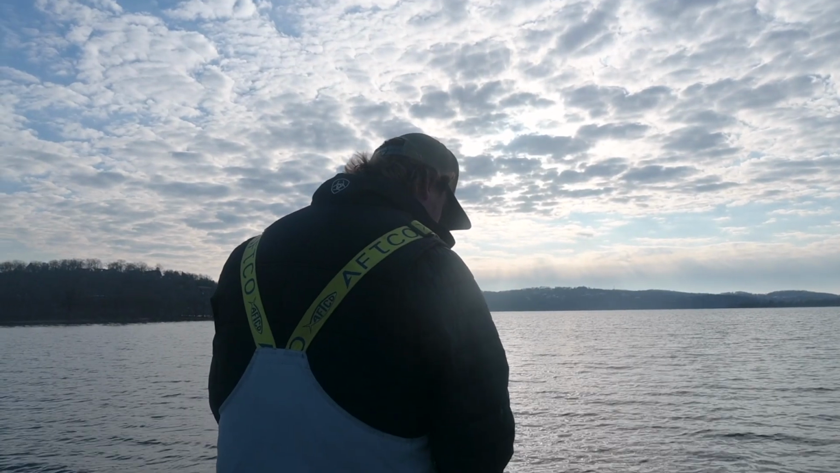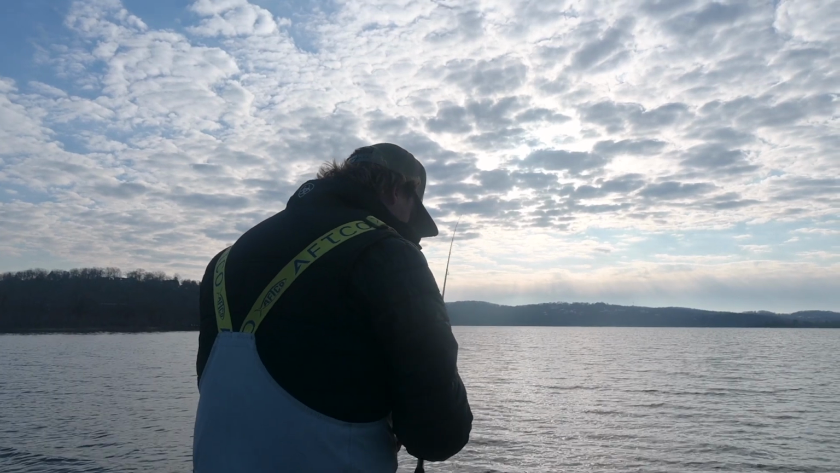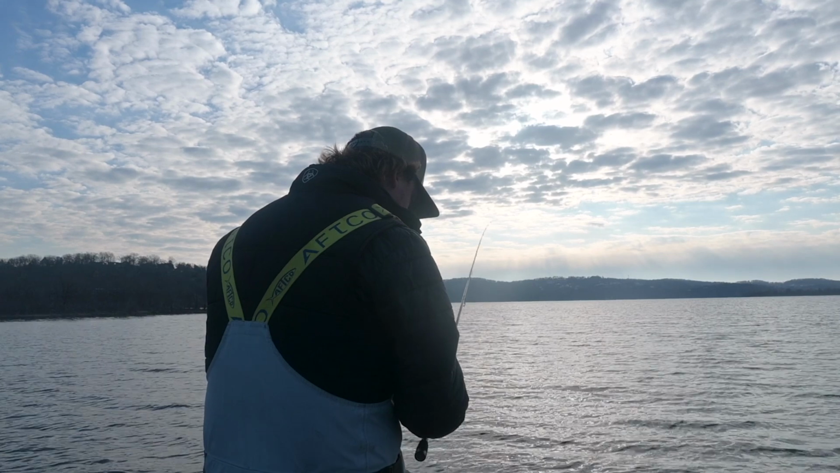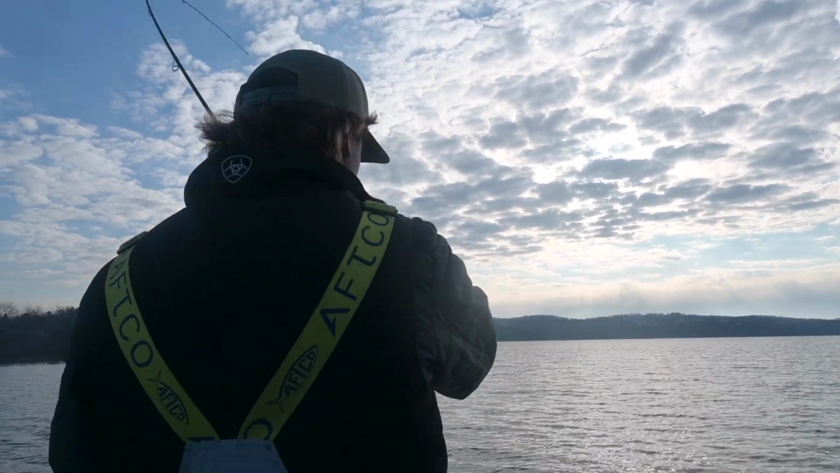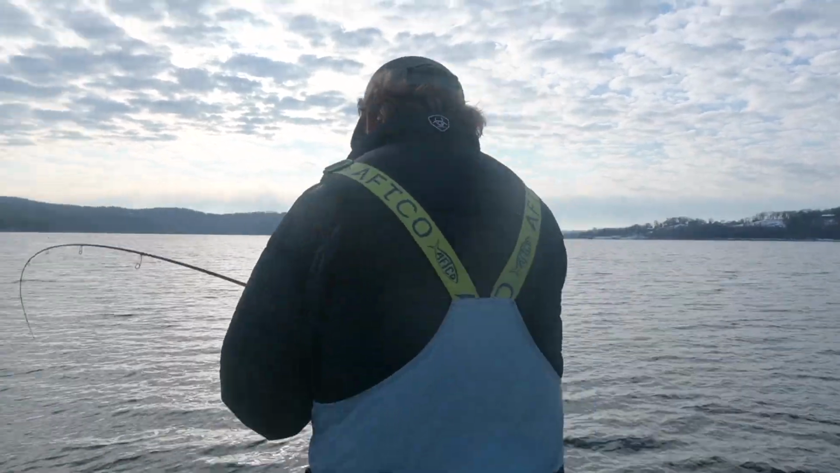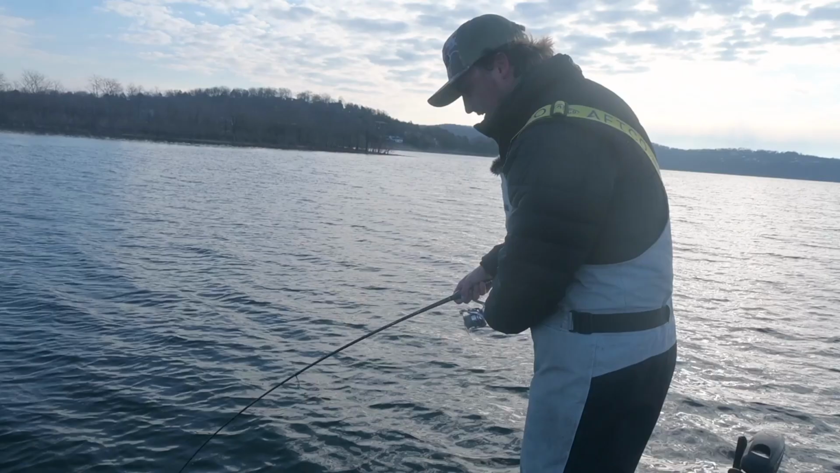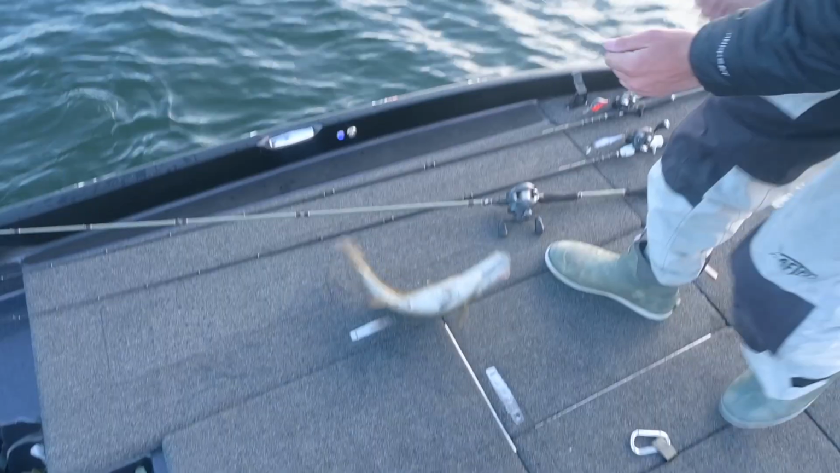There's another high floater, and you can kind of see his tail separation, so hopefully this guy might be a little bit better size. I think he's a little bit better. It's a smallmouth. Look at that. Heck yeah. This is awesome. Good little smallmouth.